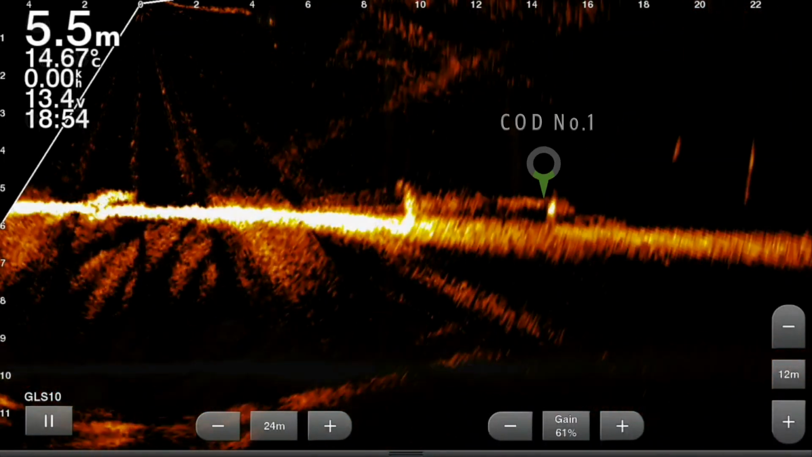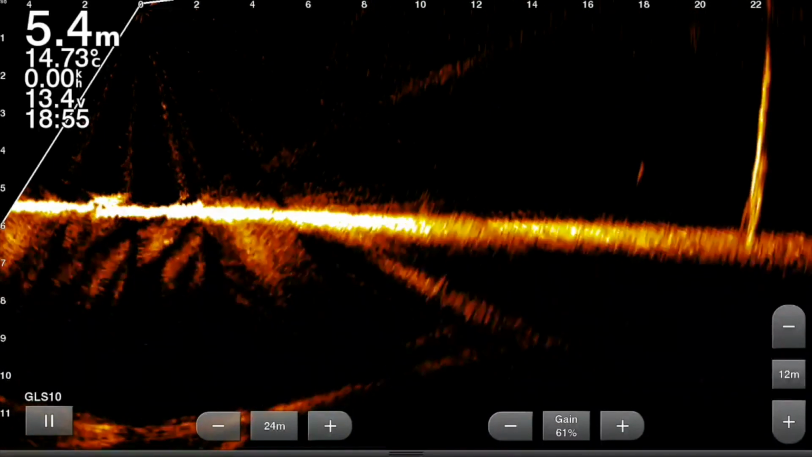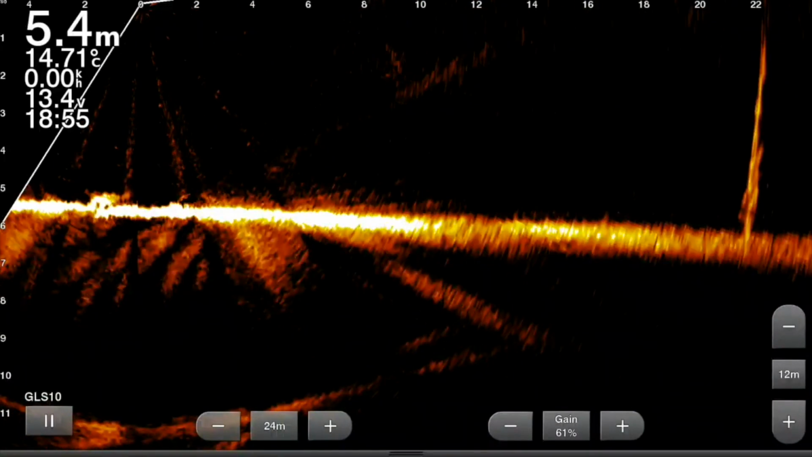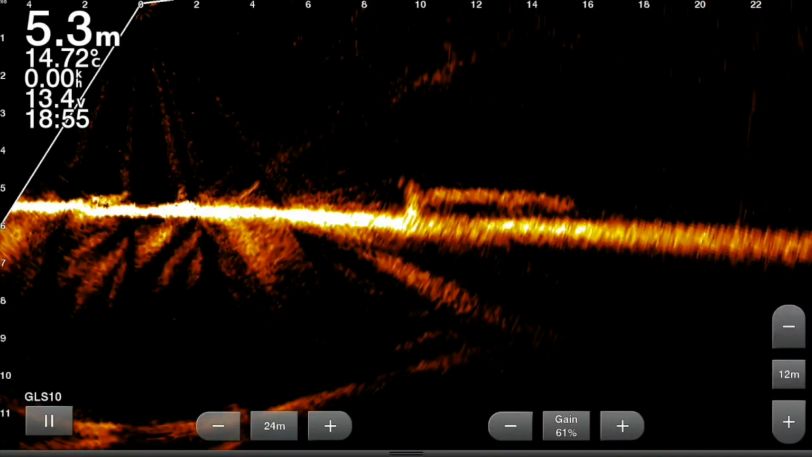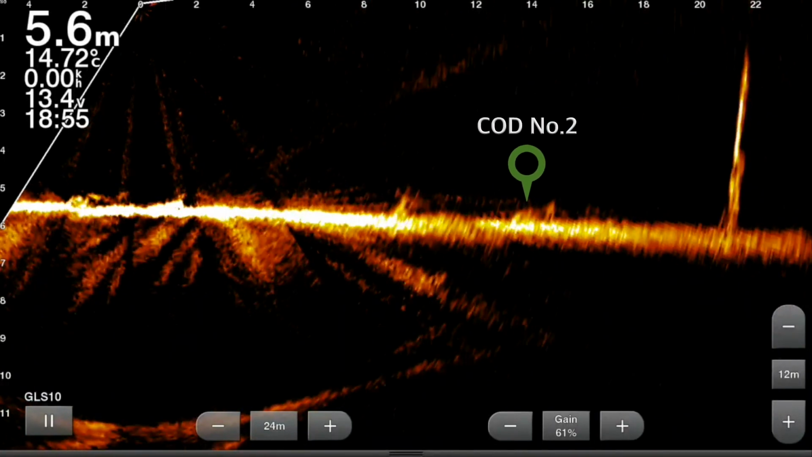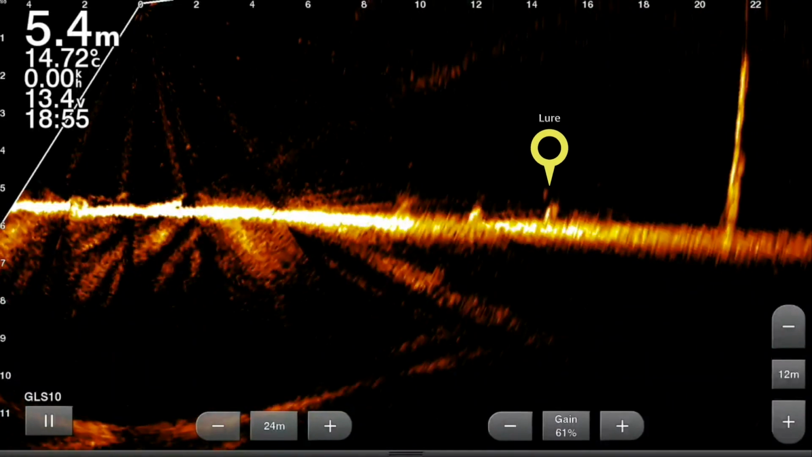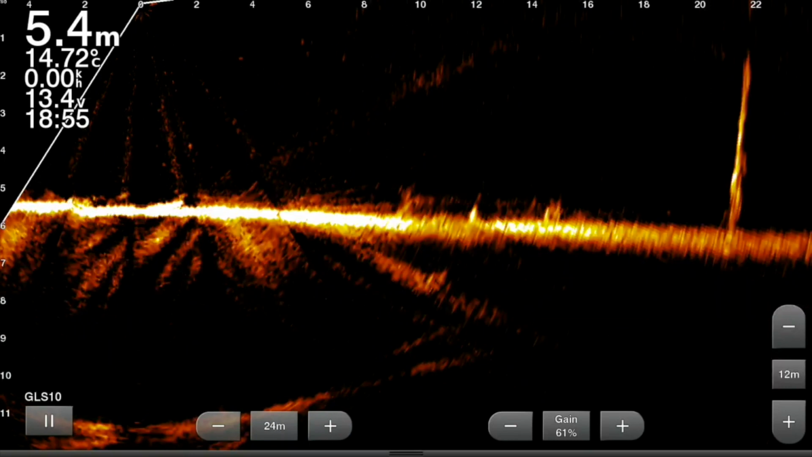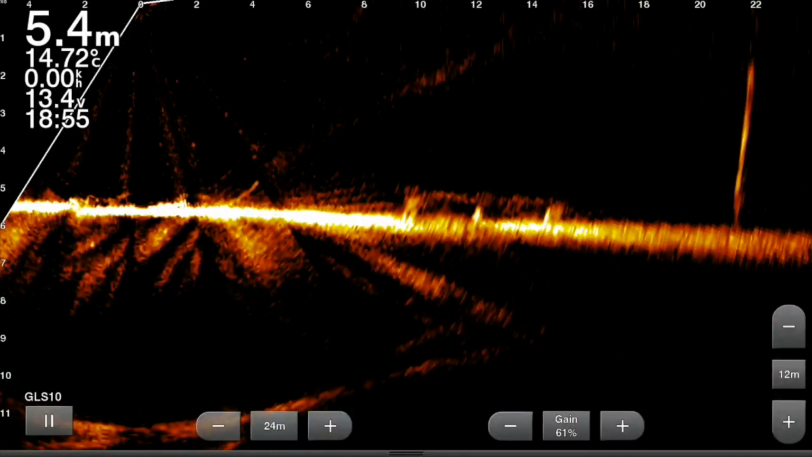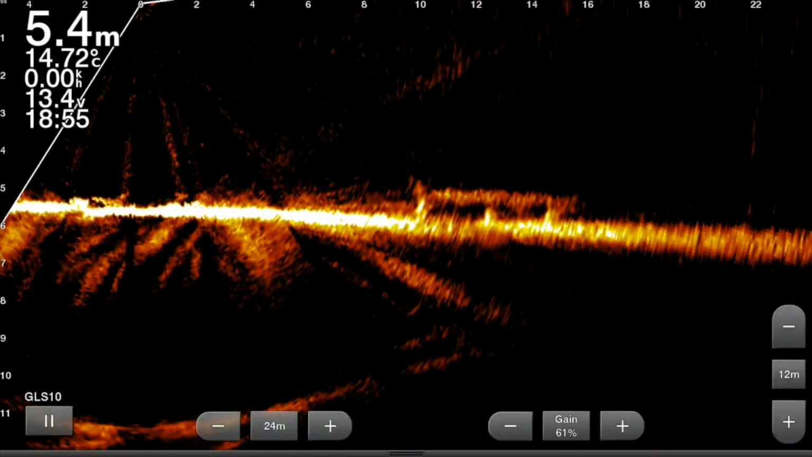Fair bit going on in this one. Got cod number one, the lure coming down there, and that first cod sitting on that low down log just there, right? And look at this fella. I've spooked him up because my plastic has come down behind him, spooked him up off the bottom, and he's going to sit underneath that low down log too. But two cod, the lure's gone straight over their noses. Just not feeding, that pair.